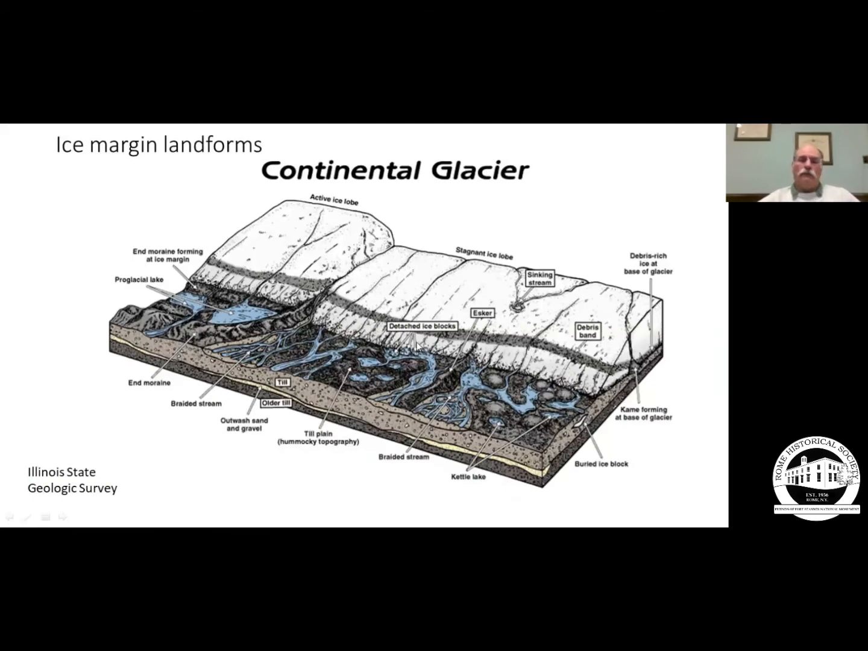What are we going to look for? Well, in a continental glacier, which this area was covered by vast continental glaciers, at maximum extent, it was about 3,000 feet thick here. In the Adirondacks, it was up over a mile, covered the top of Mount Marcy.